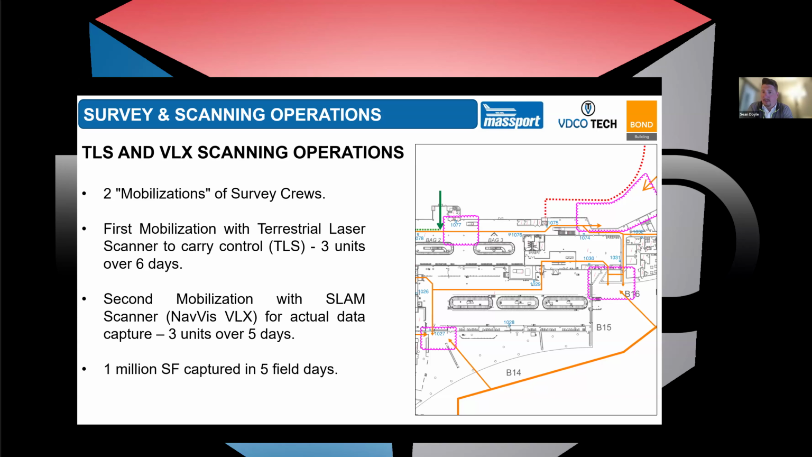We were able to do that over 3 nights, over 2 weeks, in about 1,200 setups. Once we registered all that data together and remobilized to do the SLAM scanning, because we had done such a great job coordinating with Massport, the resident engineers, the tenants and the terminal managers, we were substantially complete within 5 nights with all the SLAM scanning. So, 990,000 square feet over 5 nights.